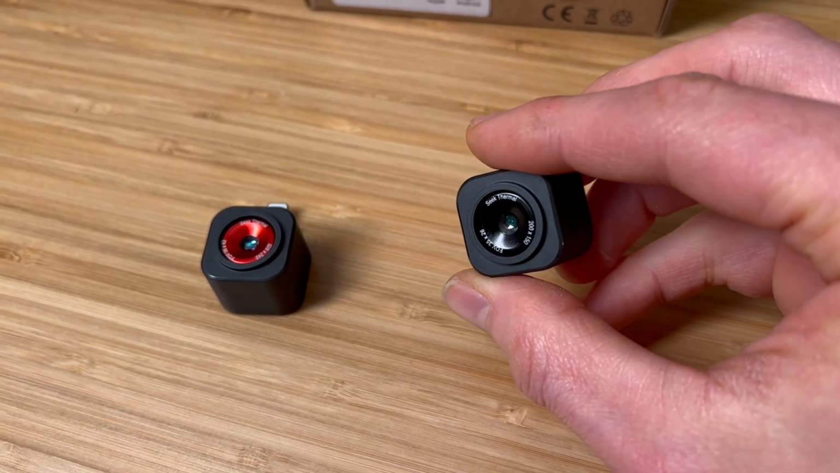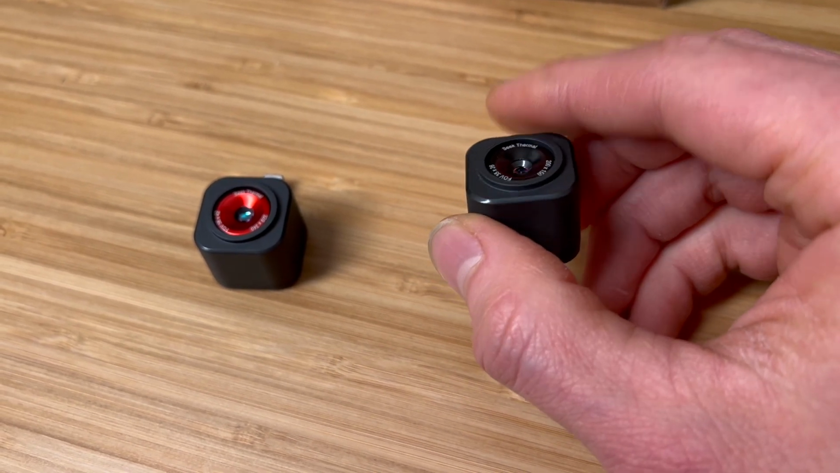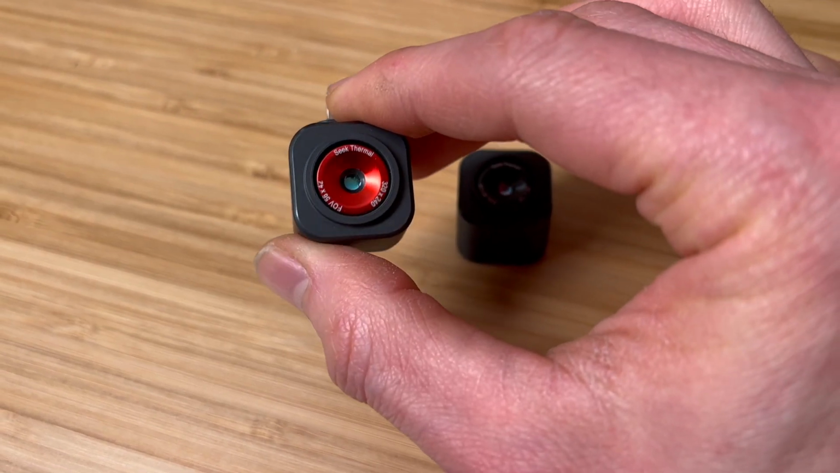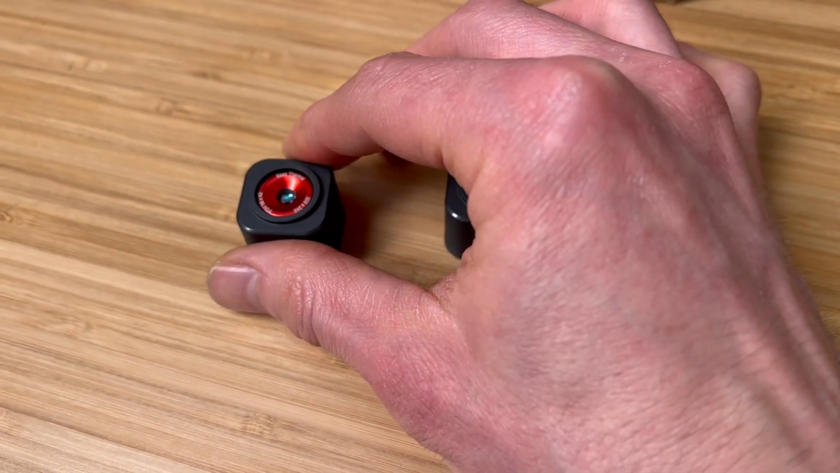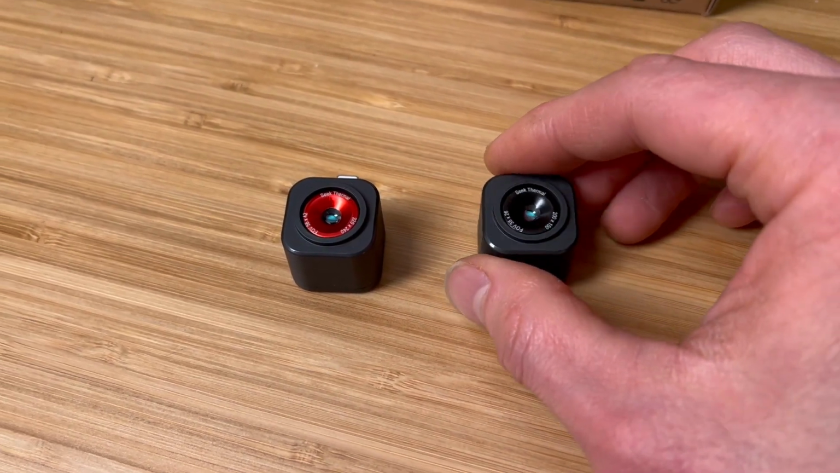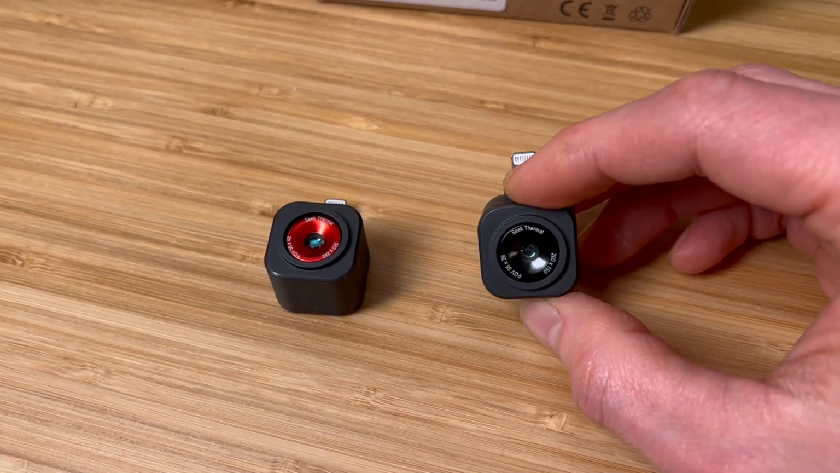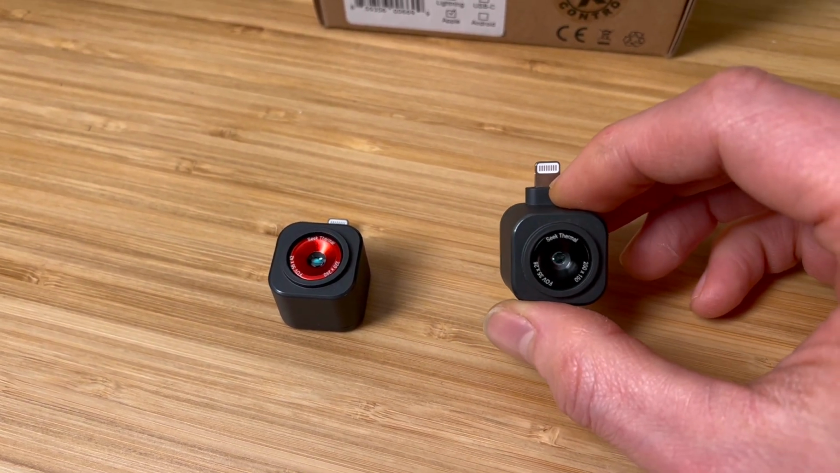The Seek Nano 200 is a 200 by 150 pixel detector. That means it's got 30,000 thermal pixels. The Nano 300 is 300 by 240. That equates to 76,800 pixels, so more than 2.5 times the amount of pixels of the Seek Nano 200. That just equates to being able to detect smaller differences in dimensions.